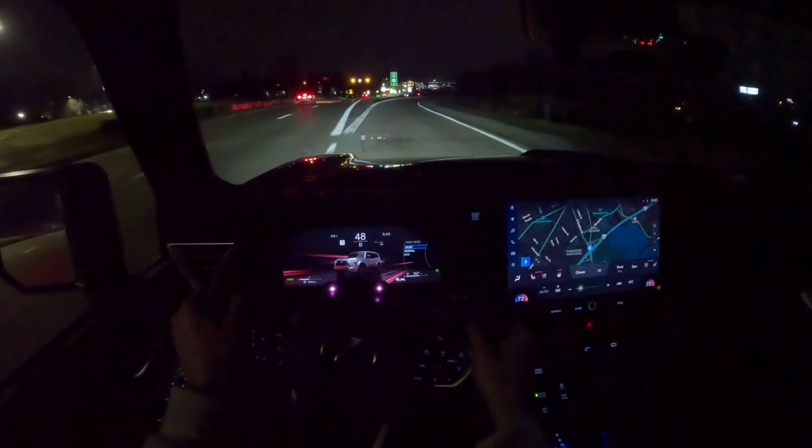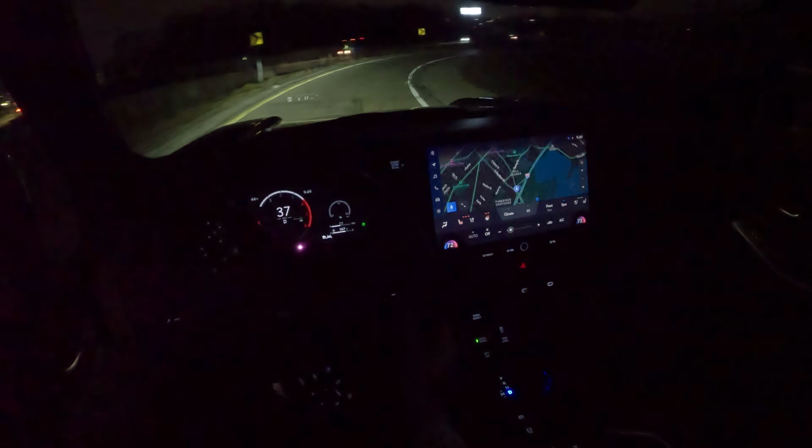Find sport mode here for the entrance ramp. I think I just ran something else over. What is going on tonight?